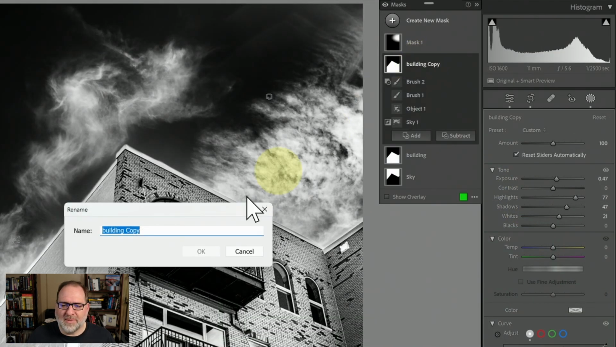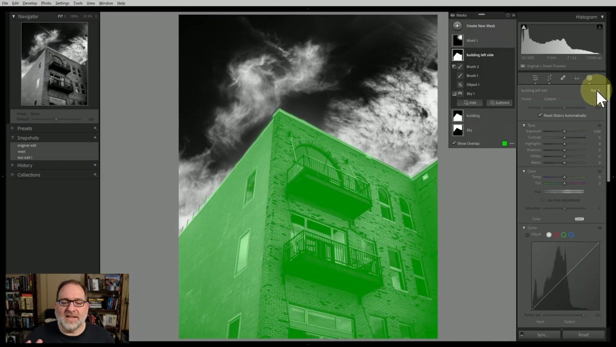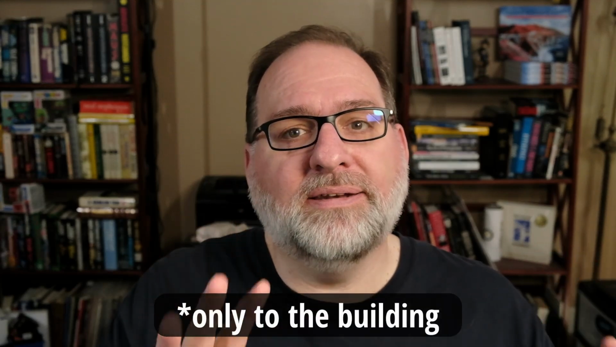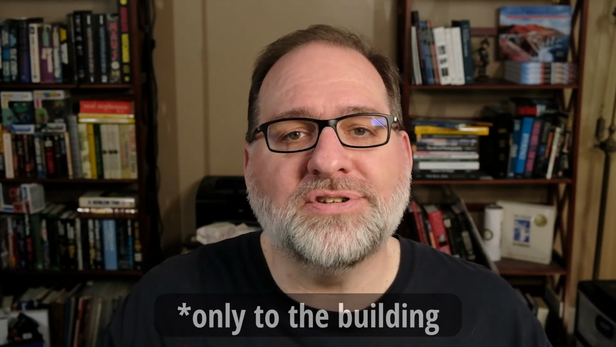First of all, I'm going to take my building and, instead of building copy, I'm going to say building left side so that I know what this mask is. And then I will go into the top of the panel where it says reset. And this will eliminate all of the settings. So I keep the masking that I have for the building, but I've eliminated all of the settings. Now what I want to do is apply the gradient, but apply it in addition to the building. And the way we can do that is with an intersecting mask.